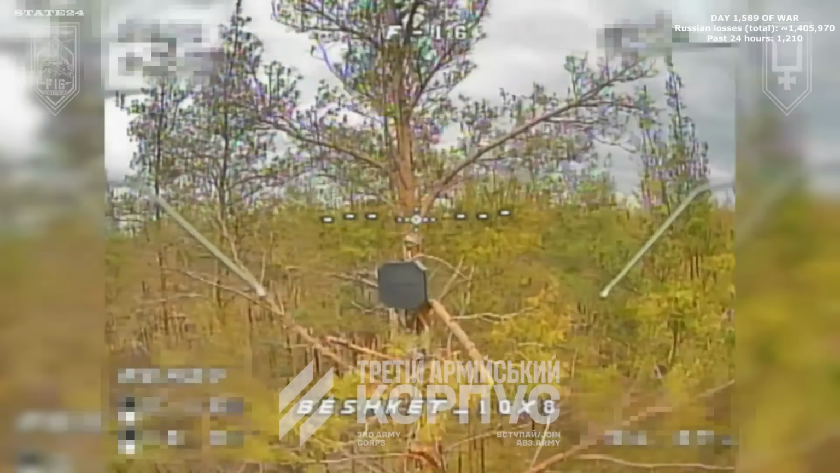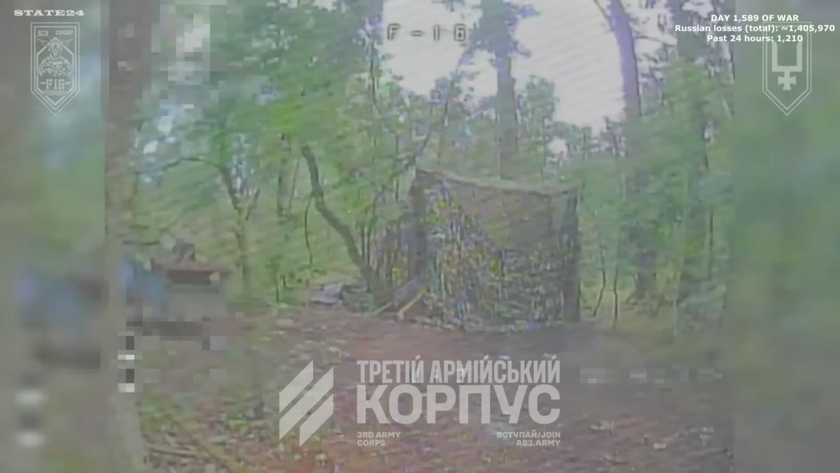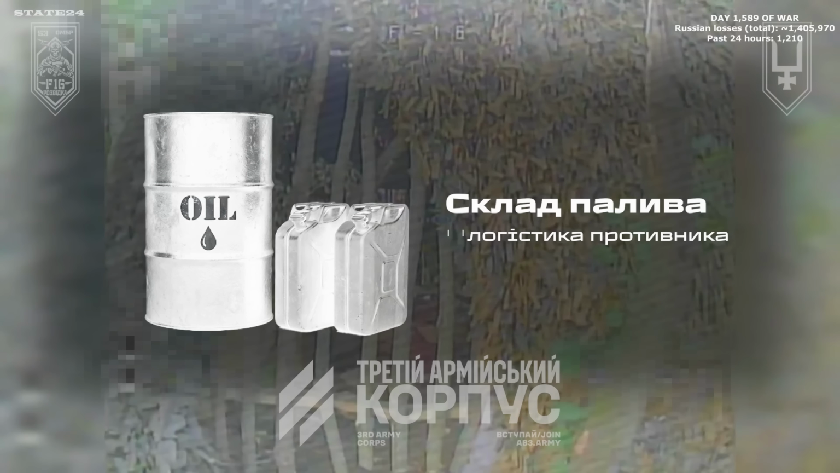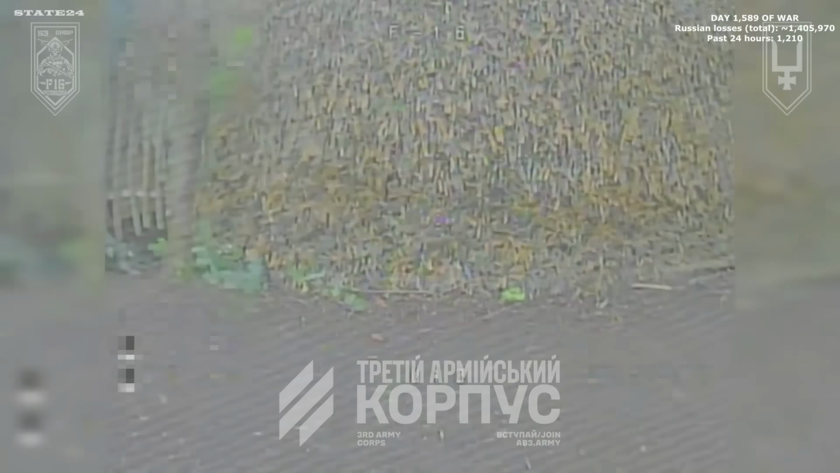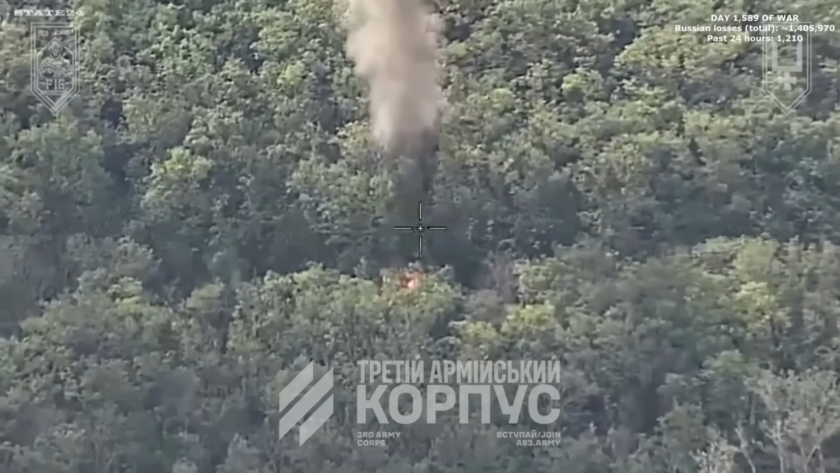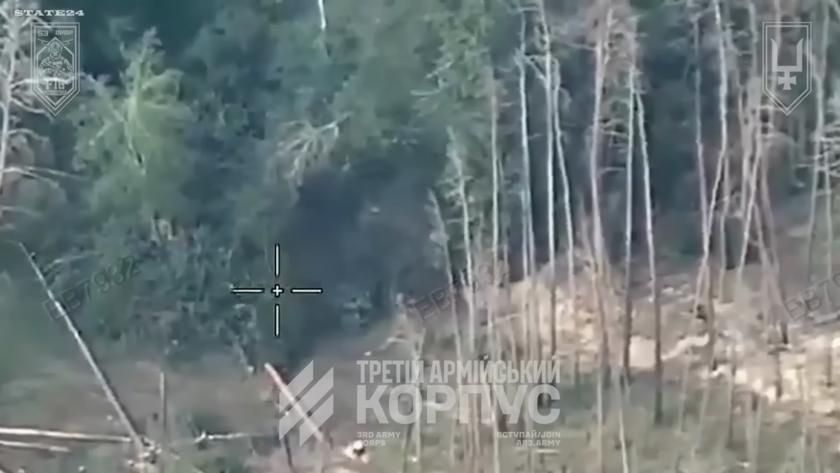2 more oil refineries hit deep inside Russia this week, and a satellite communications center near Moscow struck for the second time, made possible by systematically taking out Russian air defense radars near the border, opening a direct corridor toward the capital. Day 1 of a new month. The front hasn't moved much, but everything behind it keeps burning. The pressure keeps building from every direction.